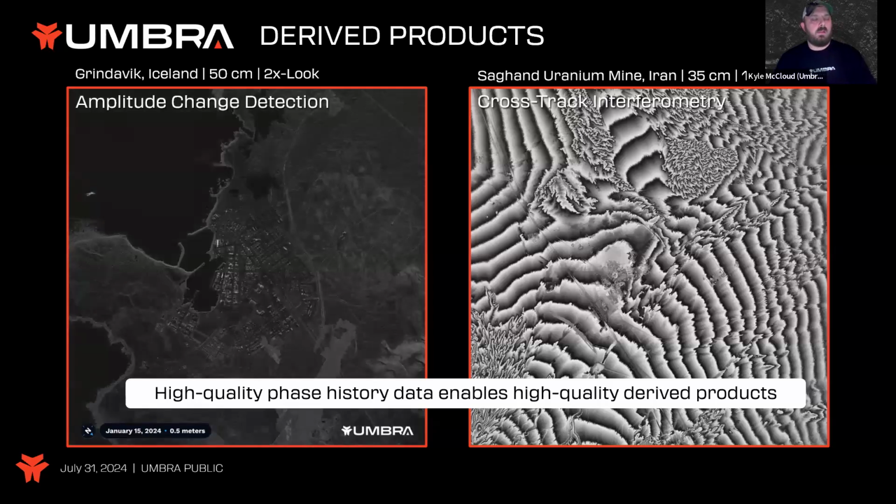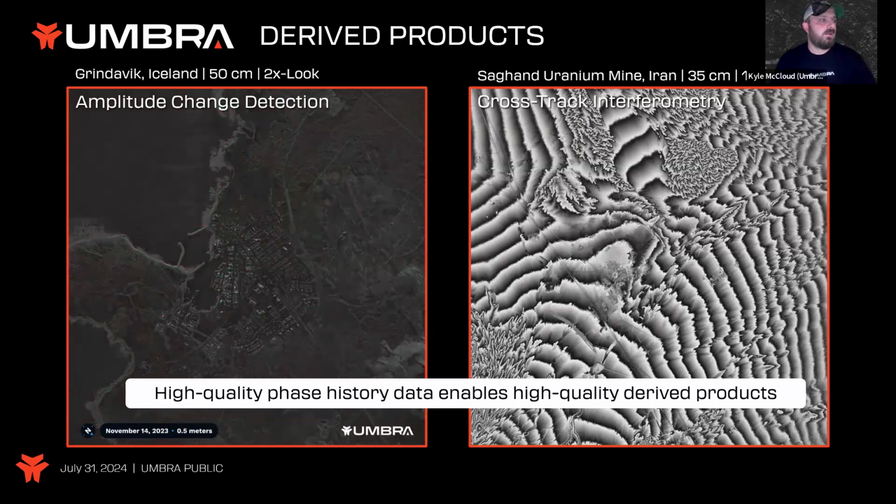I'm not super versed on the phenomenology of what goes on in the science part of the image on the right there. I'm sure if I go back and talk to one of our SAR scientists, they would explain it in a couple seconds.